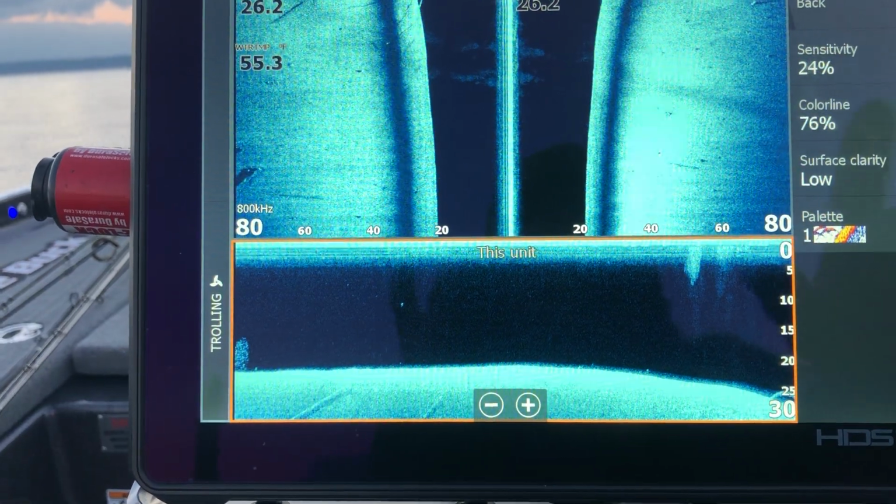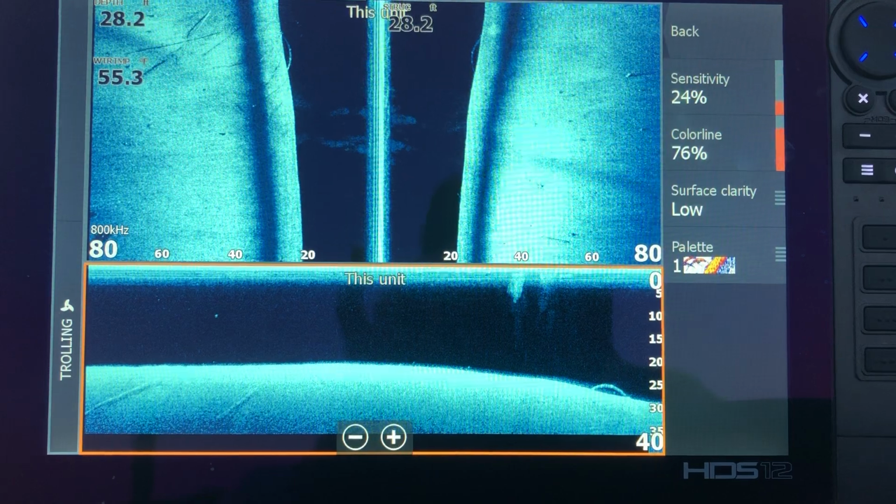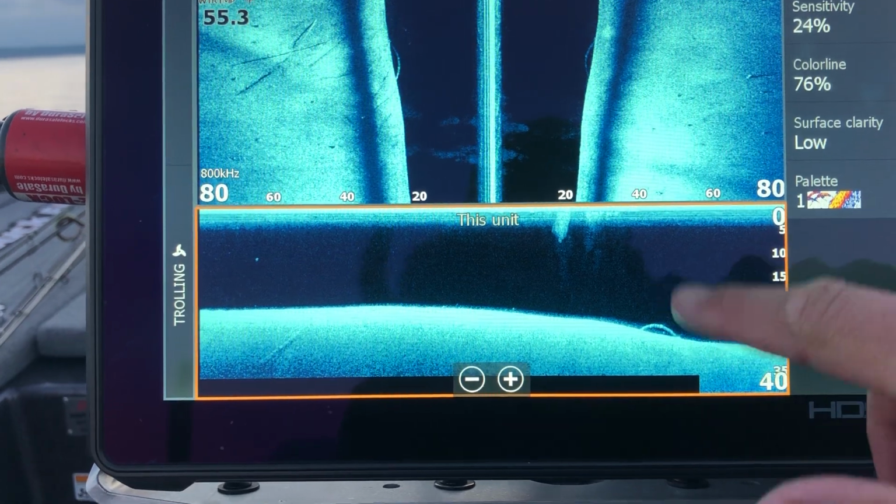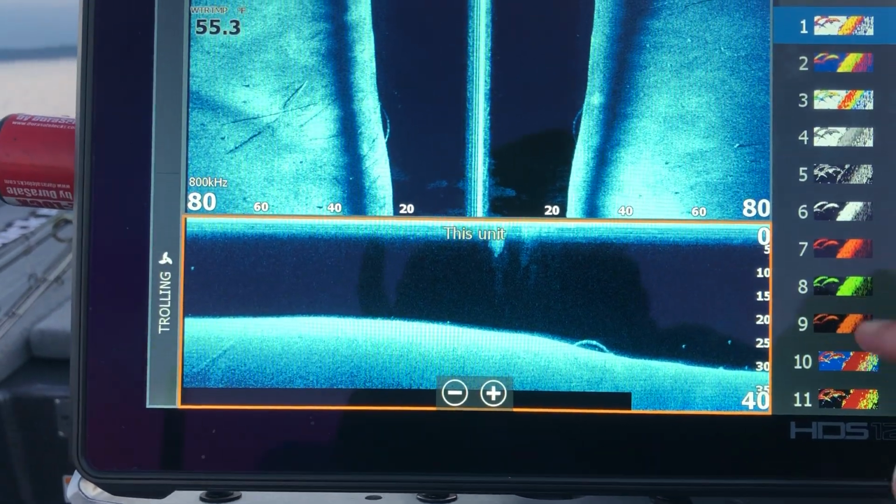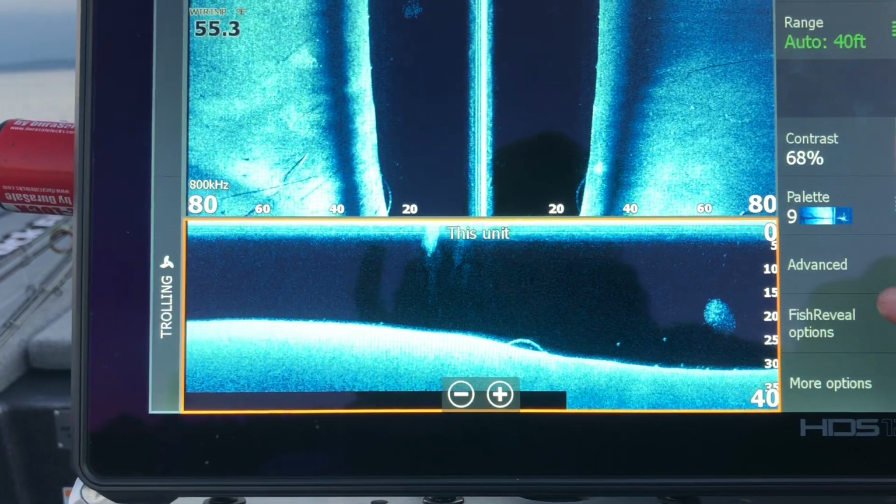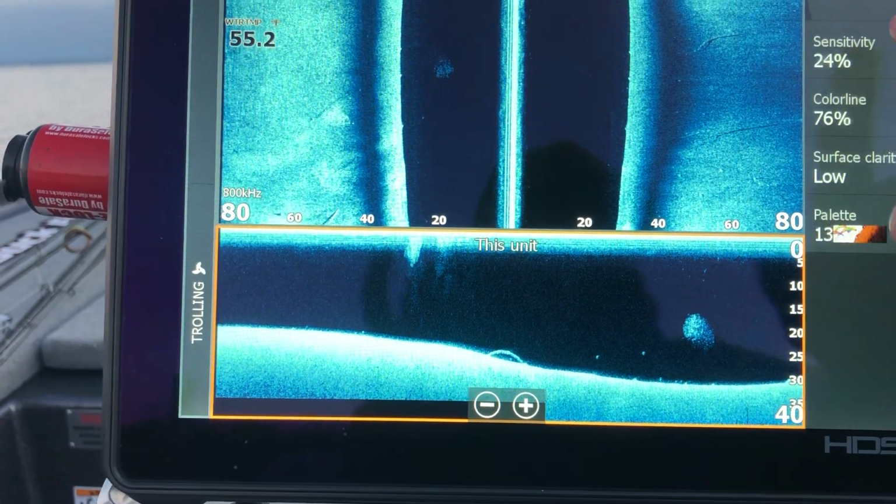My fish reveal options, there they are. I adjust that a little bit. I like to turn the sensitivity of that down so I can actually see the fish as a white dot instead of being the actual arch in there. Hang on, hit the wrong button. Fish reveal option sensitivity.